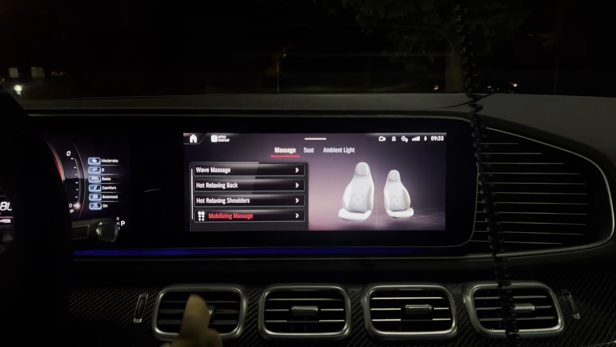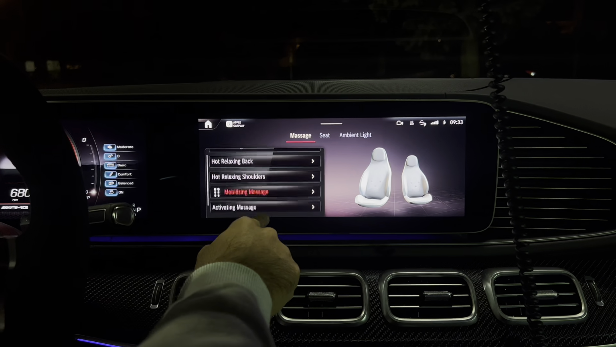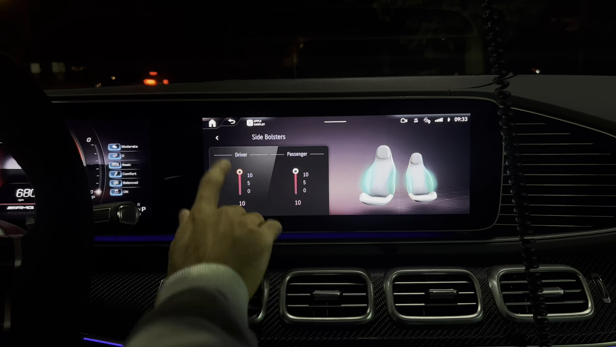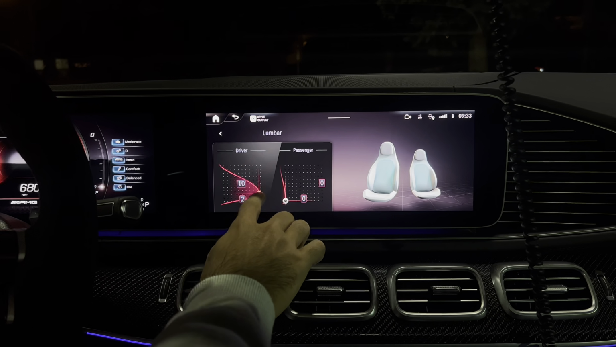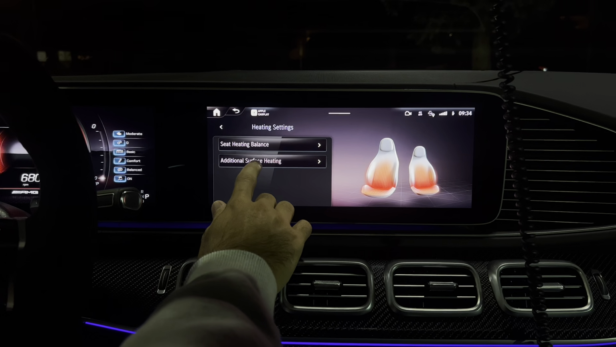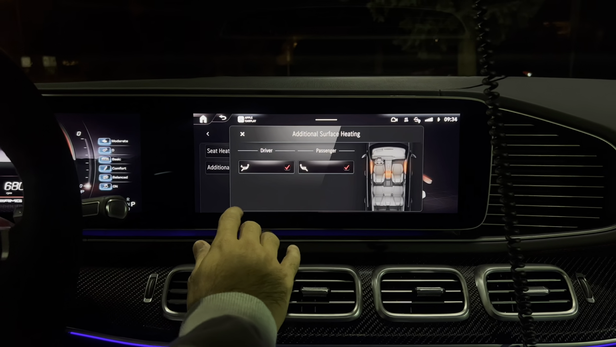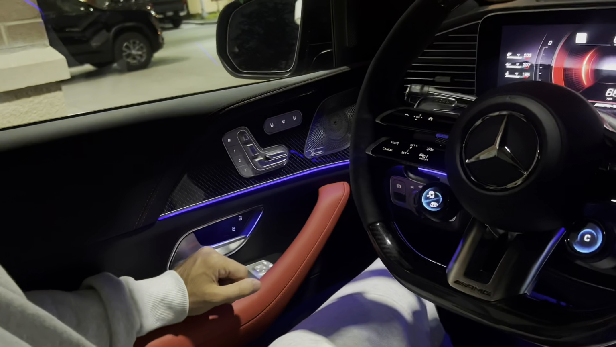We got massage seats, hot, relaxing massages, workout massages, just classic seats. We have side bolster support, lumbar, all from the screen. Move all that in different types of areas. We have heating settings. Not many cars have this option, but this has the heated additional surface areas. It has the armrests that are heated, and the armrests on the door panels are heated, which are really cool.